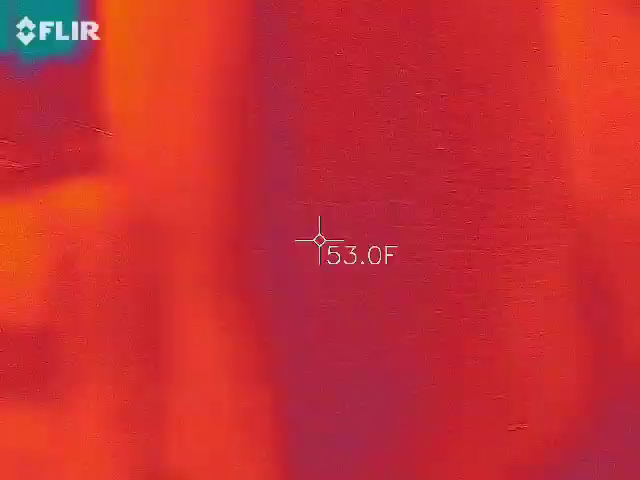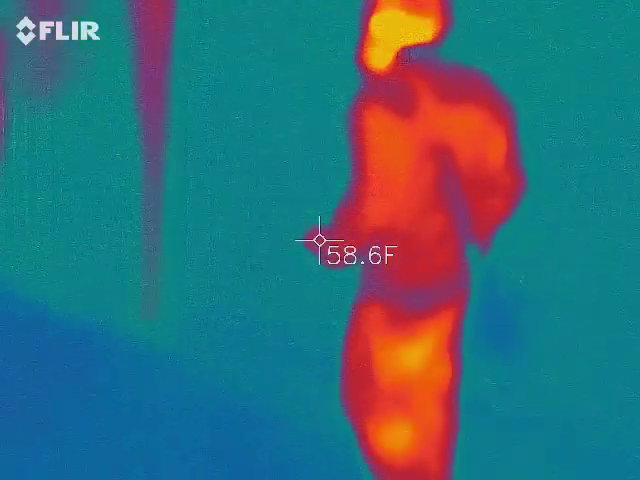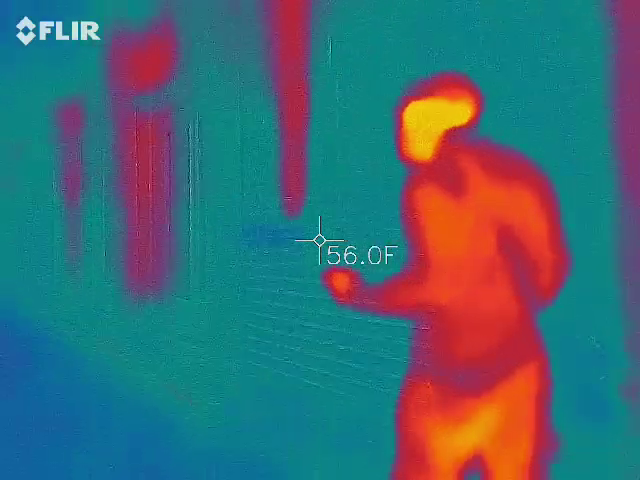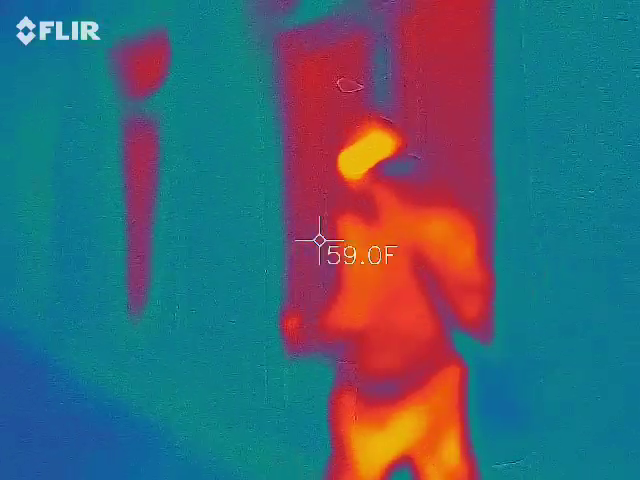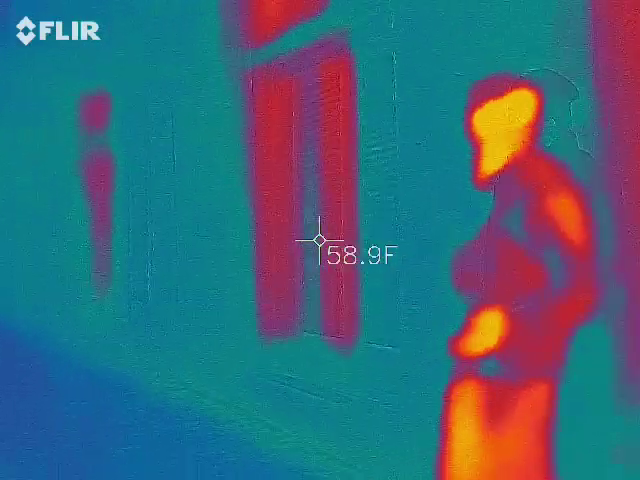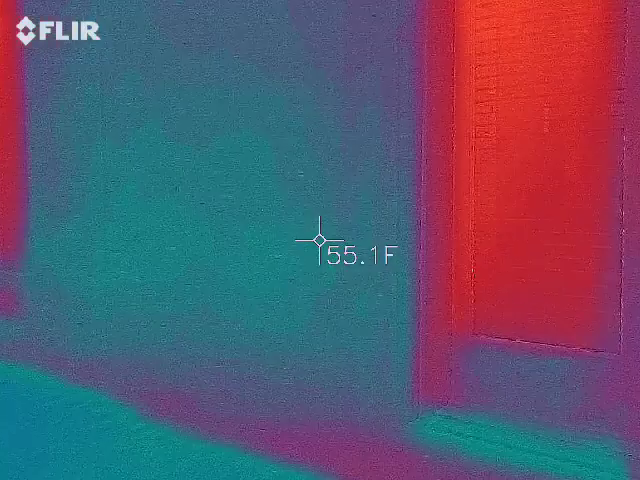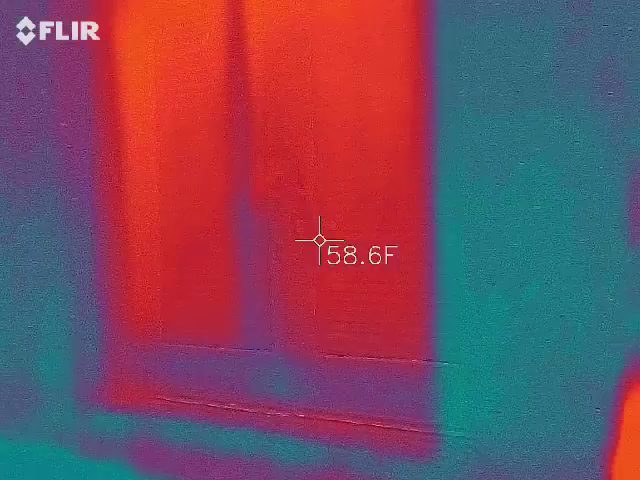Let's see. You getting anything? I'm not getting any in here. If you do get anything in here, it's exciting. This is one of those spots where I get a lot of activity. See how steady it is right now?